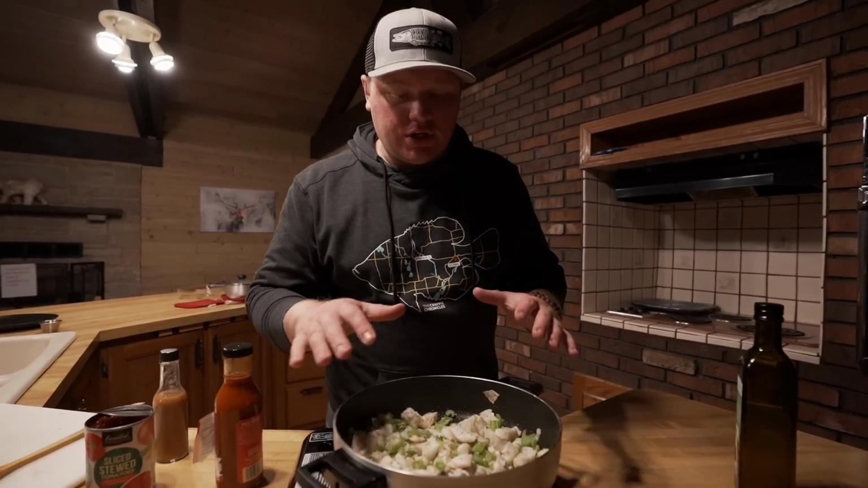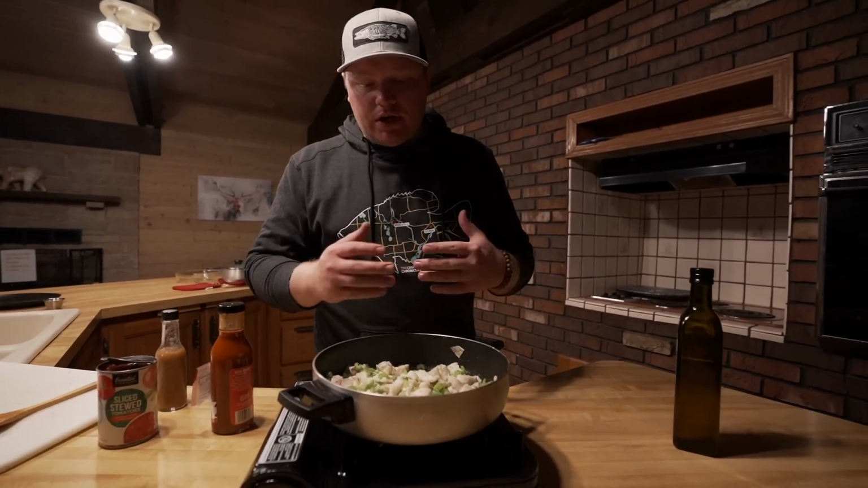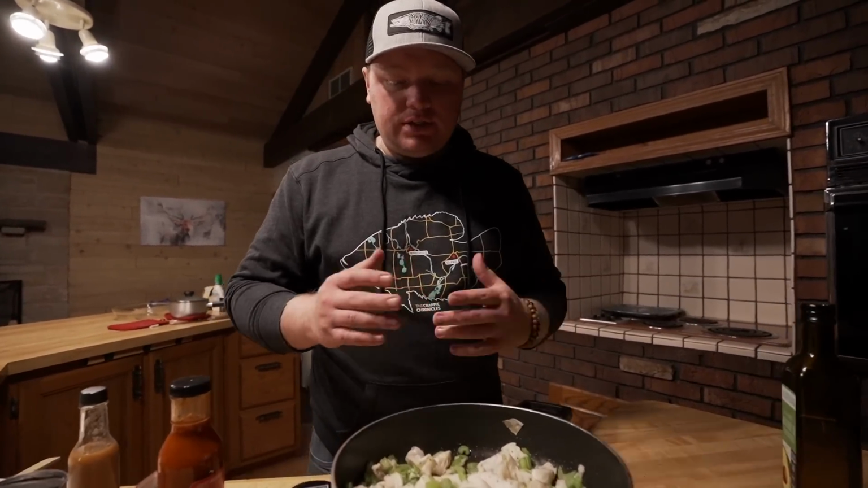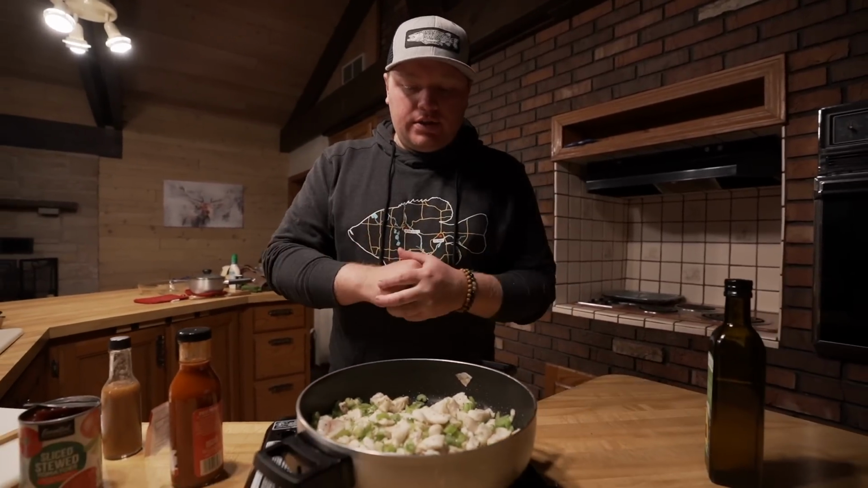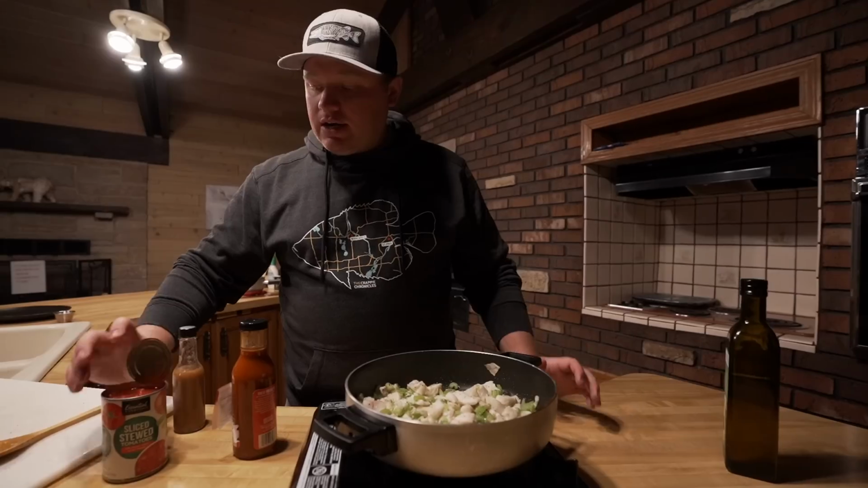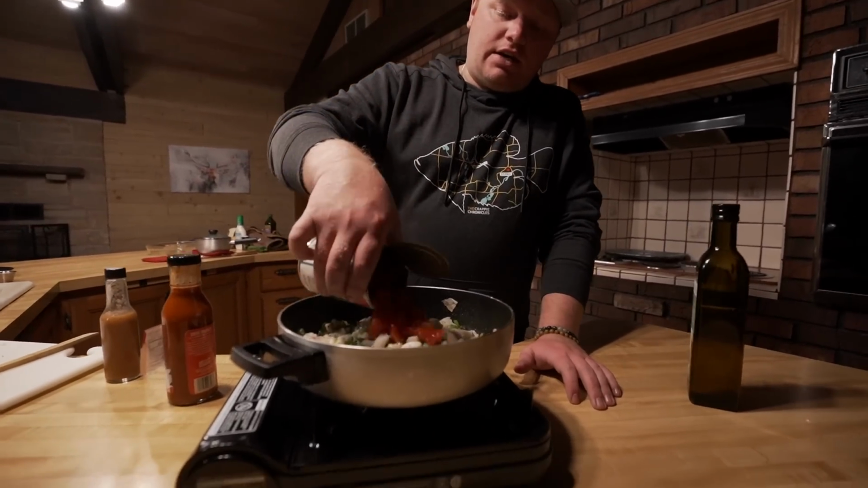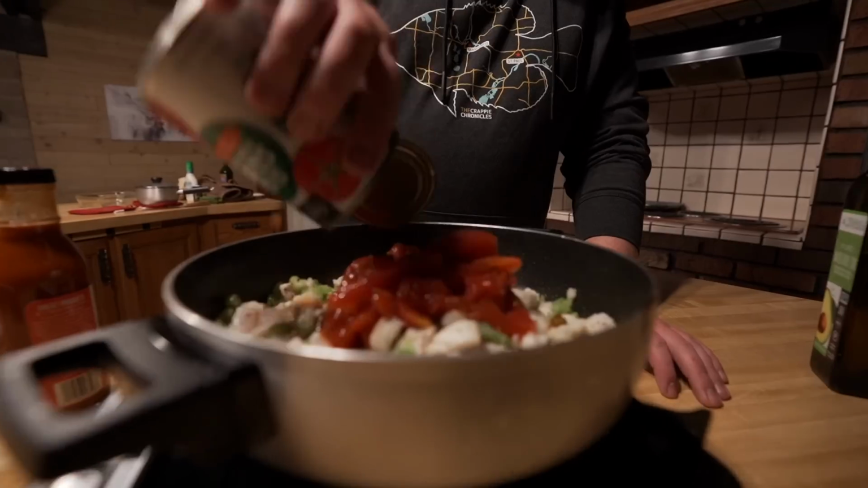Okay, so this has been cooking down for about 2.5 minutes now. So the fish is about, I would say, somewhere between 50 and 75% cooked. And the celery and the green onions are cooked down just fine. So I just cut the heat right now. And what I have is 1 can of stewed tomatoes. I didn't drain the liquid out. I'm going to add that in here right now, the whole thing.